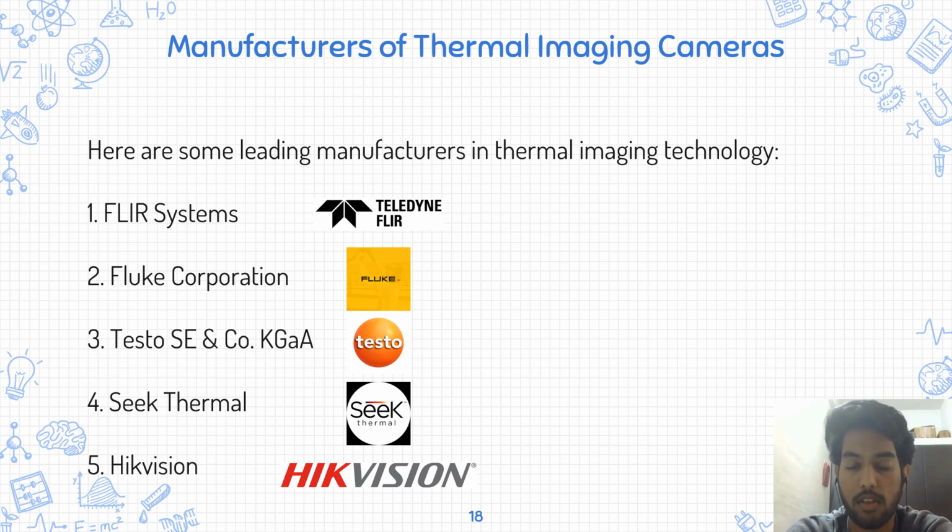We used to point it over someone's head and instantly know the temperature, right? So these were those thermometers. Testo SE & Co is the manufacturer of the handheld thermal imager that I showed you earlier, which I used during my internship. Hikvision is well known for its surveillance cameras, and it also manufactures thermal imaging cameras.